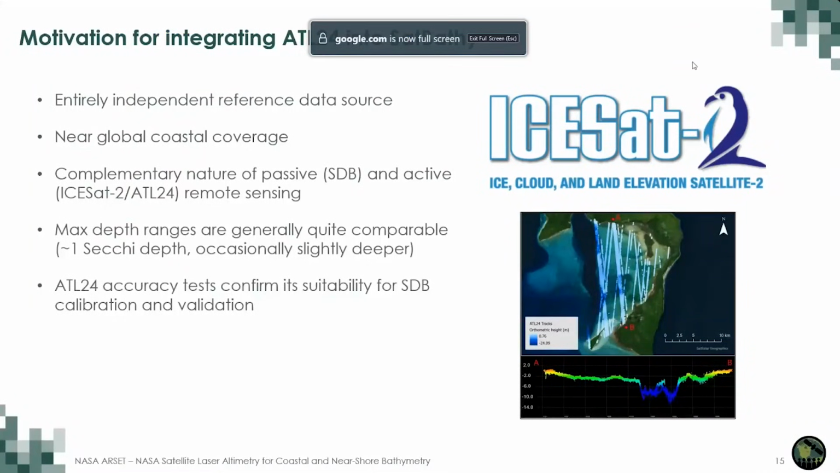So before I hand this over to Kiana, I'm going to talk about our motivation at NOAA for integrating the ATL24 into SatBathy. First off, it's an entirely independent reference data source. Its near global coastal coverage is ideal for us. It has maximum depth ranges which are generally quite comparable to 1 secchi depth, and occasionally slightly deeper. And the ATL24 accuracy tests confirm its suitability for SDB calibration and validation.